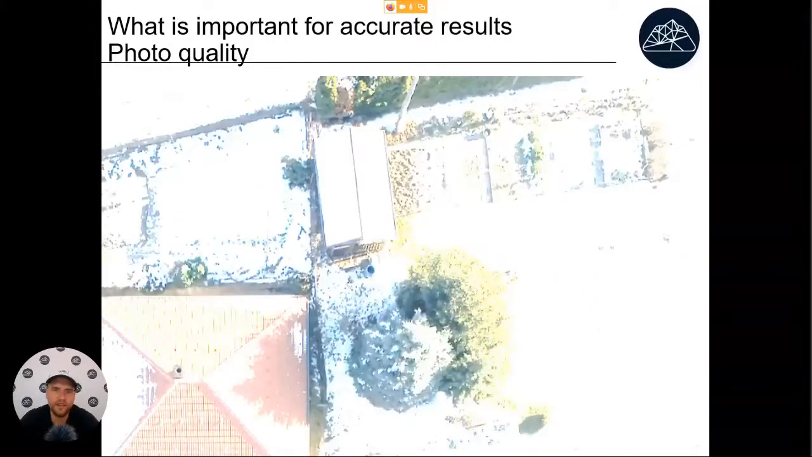On the other hand, photos can be overexposed. This is an example of overexposed photos, and you see that here you have areas that are completely white. In this kind of completely white area, there will be no feature points, image matching won't work, and what we will get here is just an empty spot in our point cloud. So it's also important to have the correct exposure settings.